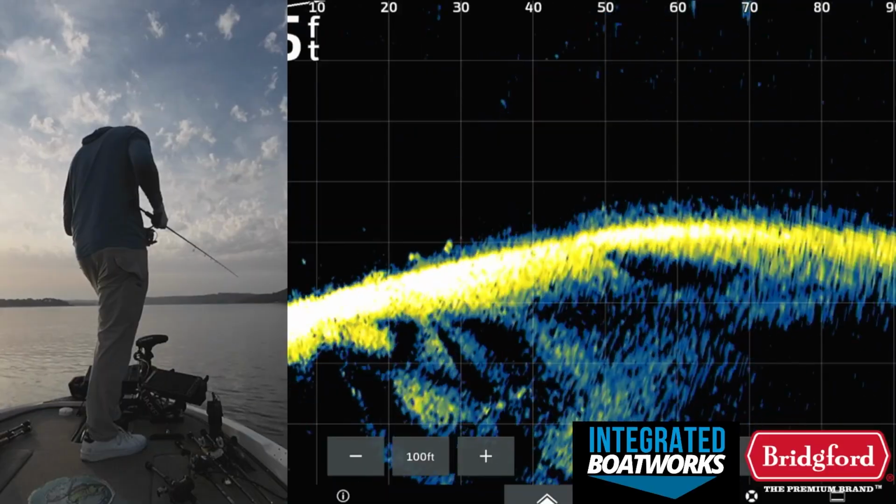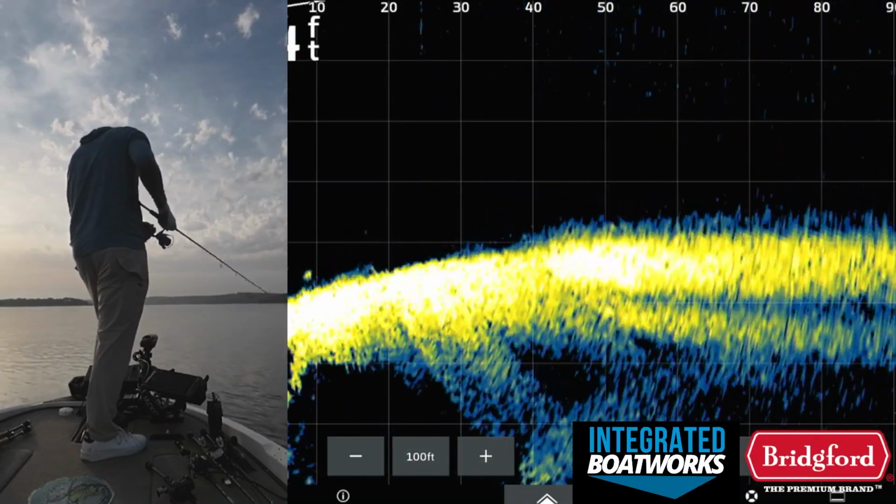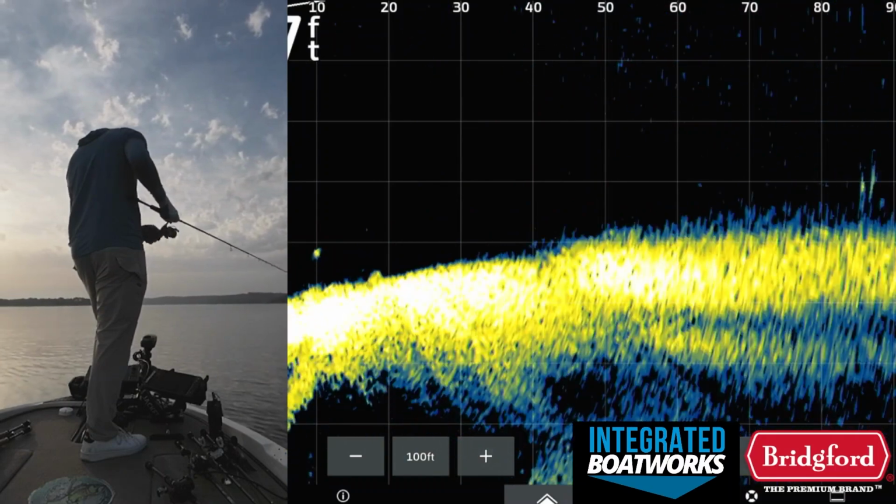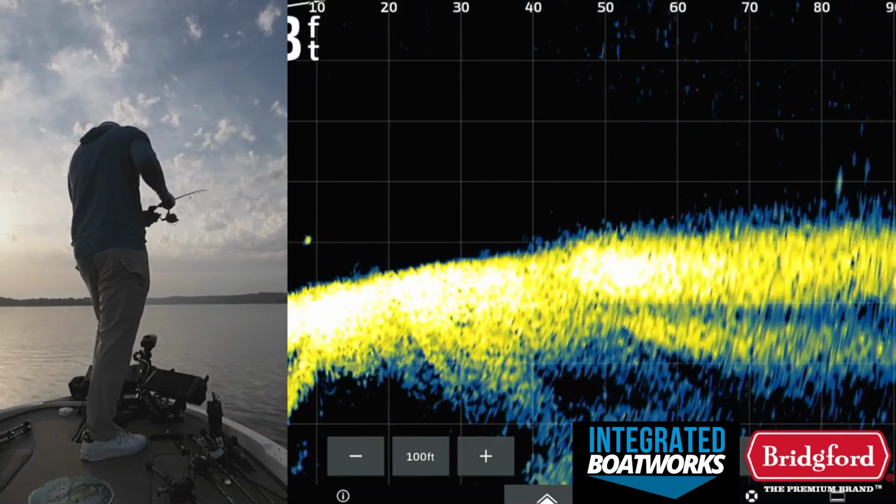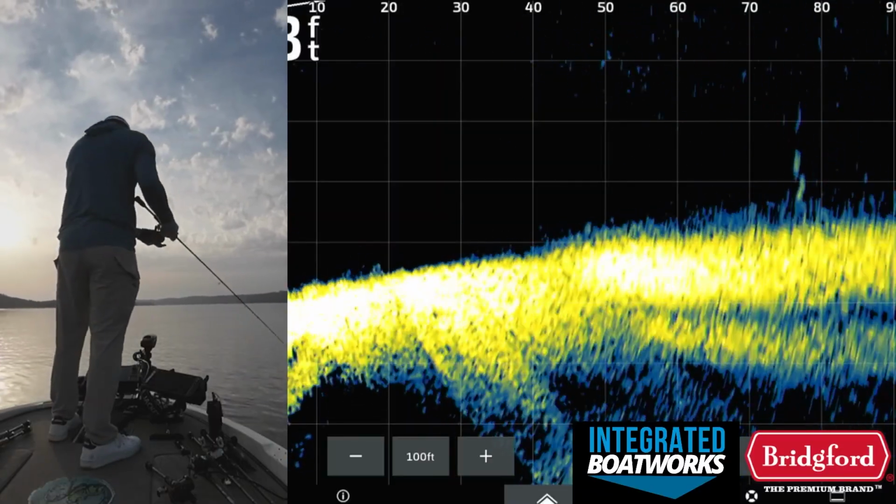That shouldn't be happening. By normal beaver standards, I should probably have like 10 fish in the boat right now. But for whatever reason, right now, I have literally zero. This makes no sense to me at all.